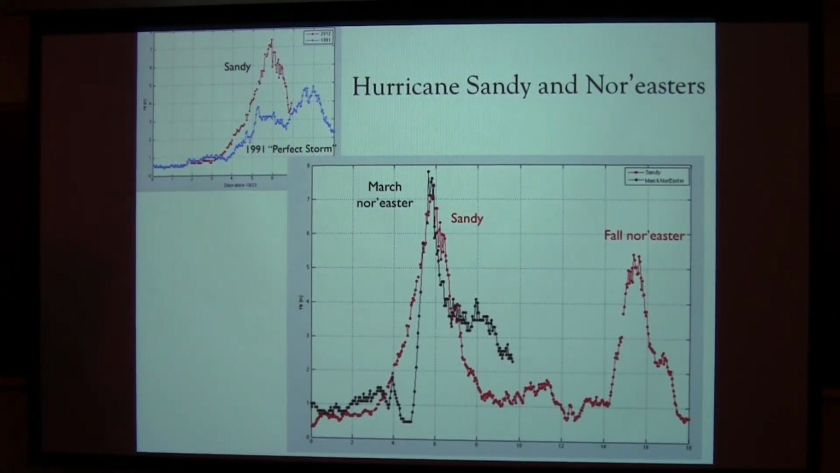For comparison, those of you who are fans of film and literature, the Sebastian Junger book The Perfect Storm, the movie, the 1991 Halloween nor'easter, that's it at this area. During that time, it got up to about 4.5 meters, had a much shorter wave period, only about 8 seconds, so it had a much smaller effect on velocity near the bed.